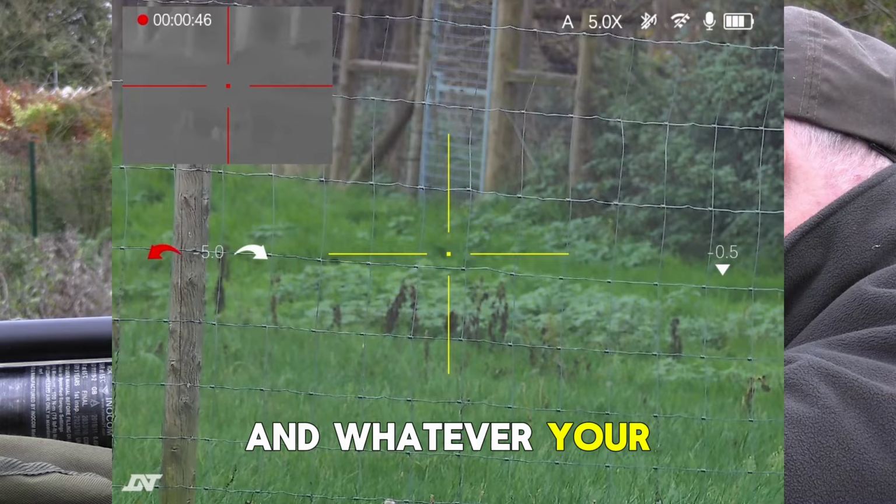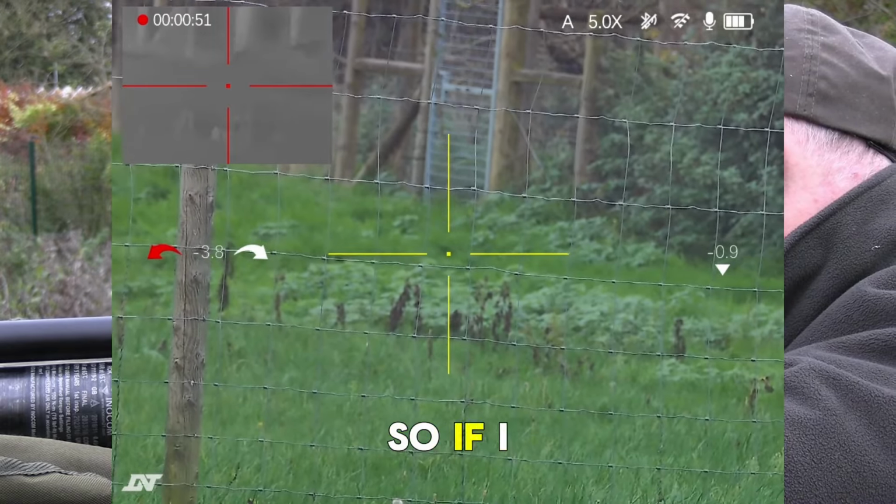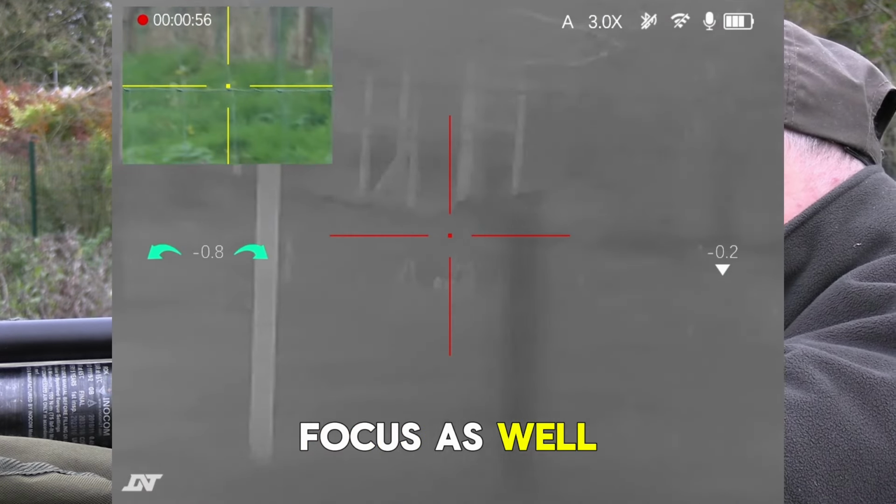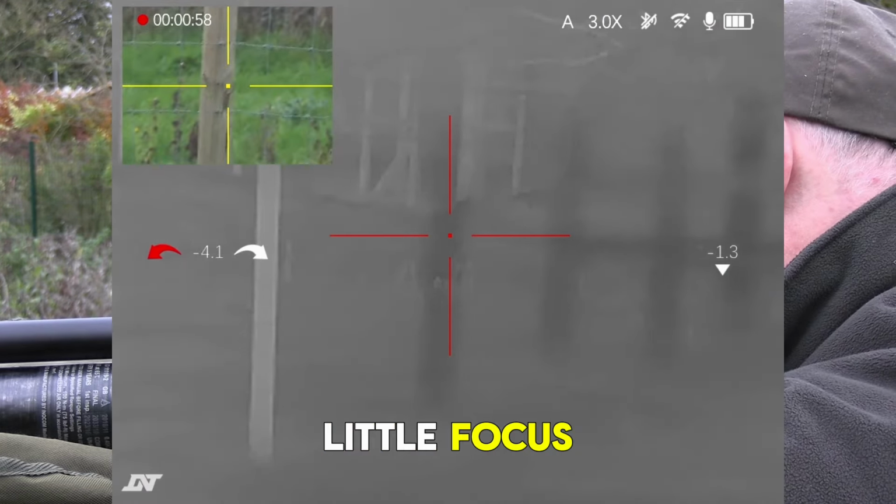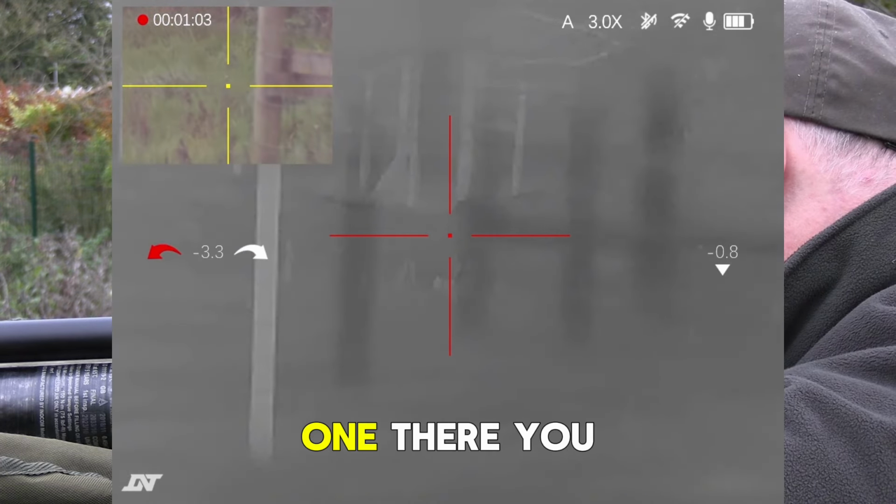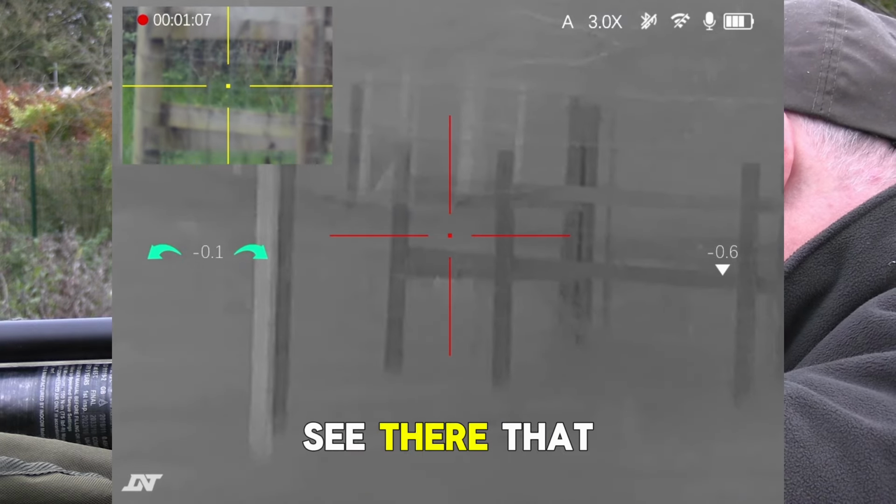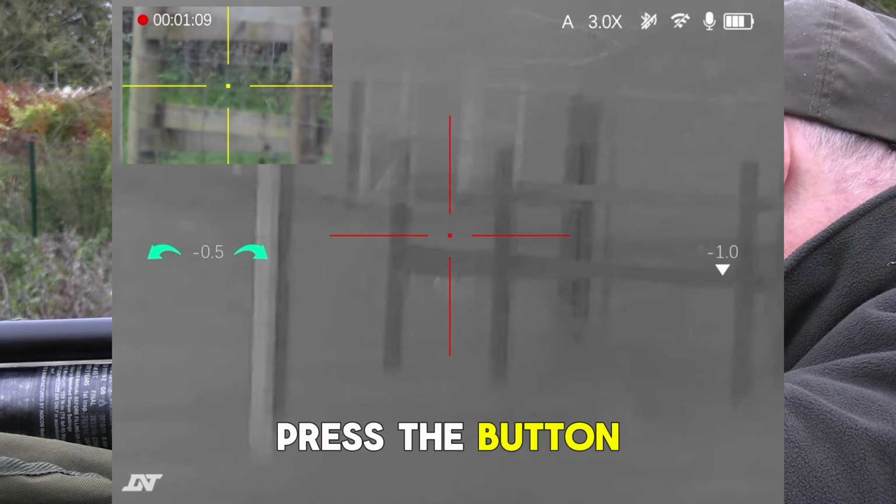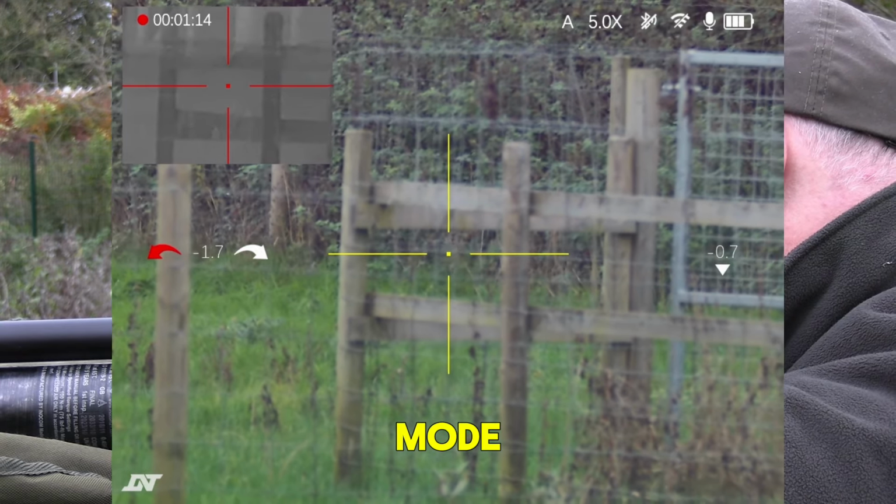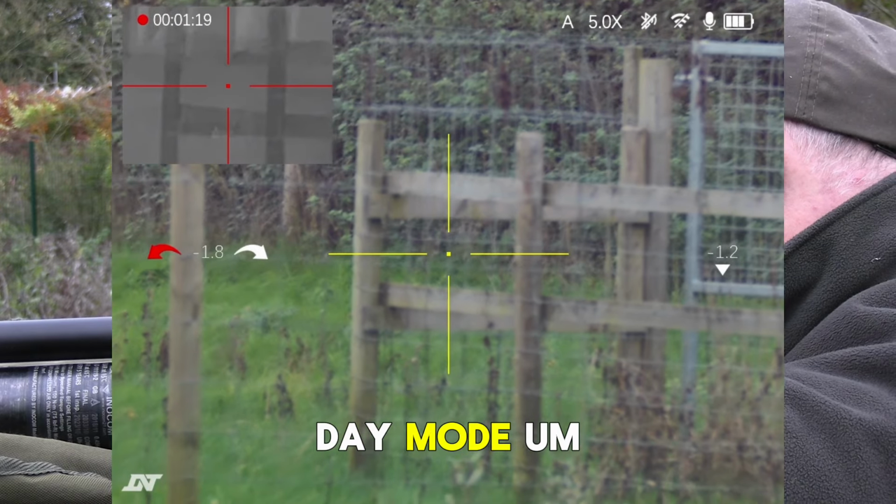And whatever your picture-in-picture mode is, your main picture will be the opposite. So if I press that, you can see there, let's just give that a little bit of a focus as well. That'll focus the right one. There you go. You can see there that press the button, you go from thermal mode back to digital day mode, back to thermal mode again, back to digital day mode.